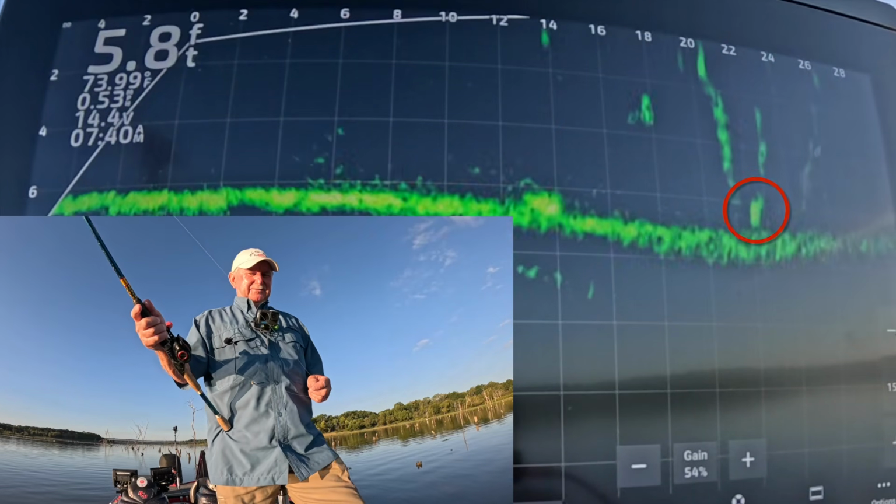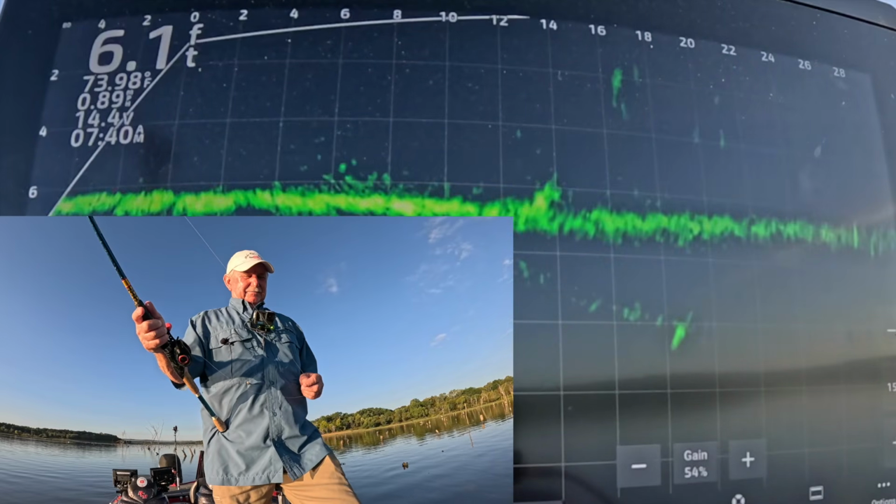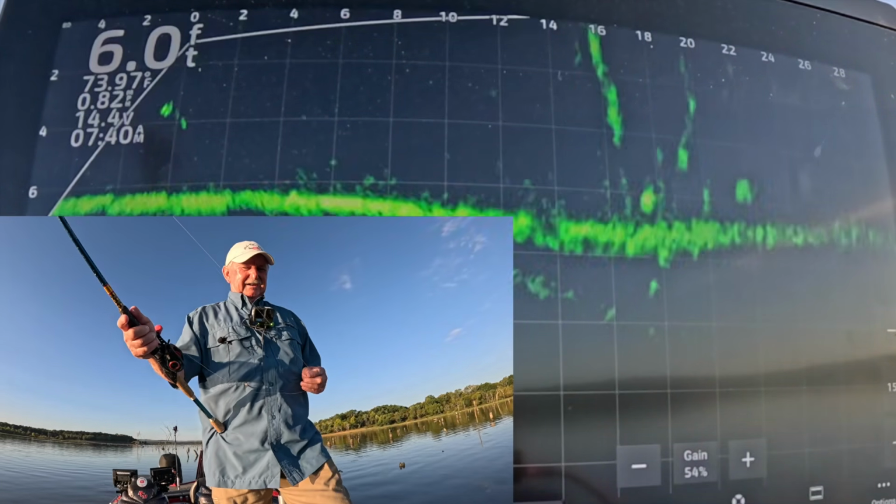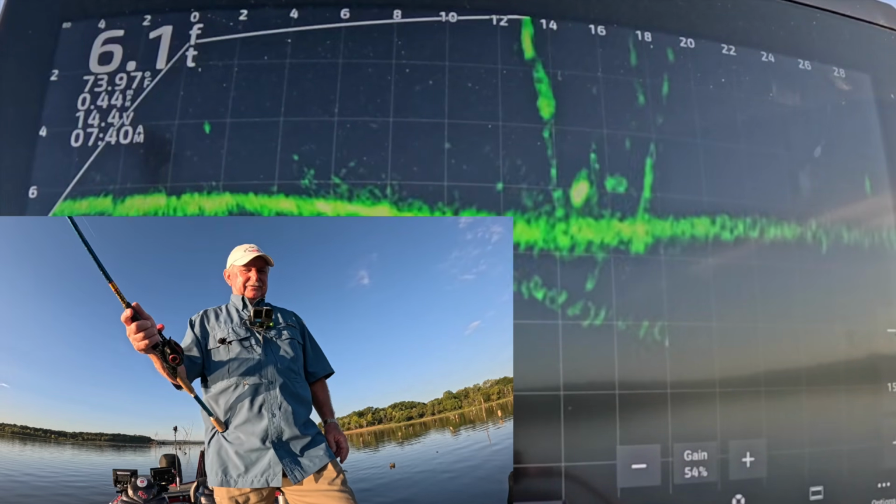There's a fish at 22 feet. That may be... Started to say too big, but that one looked huge and it was a dink. Small little fish. We'll get up here and put the poles down and fish for this one a little bit.